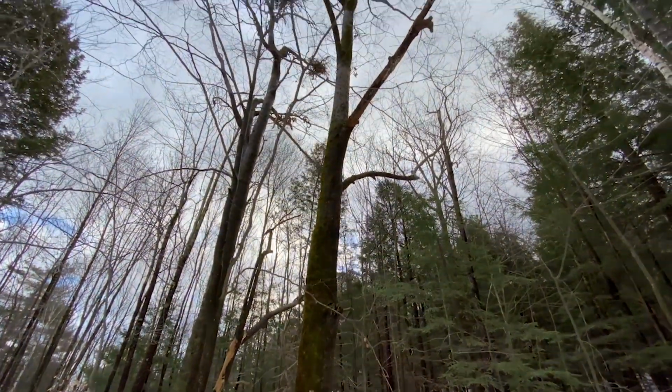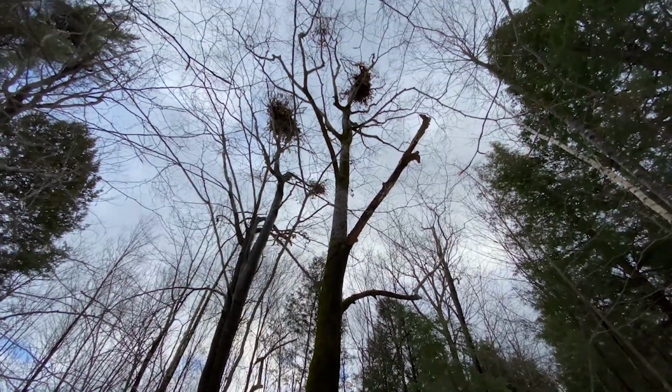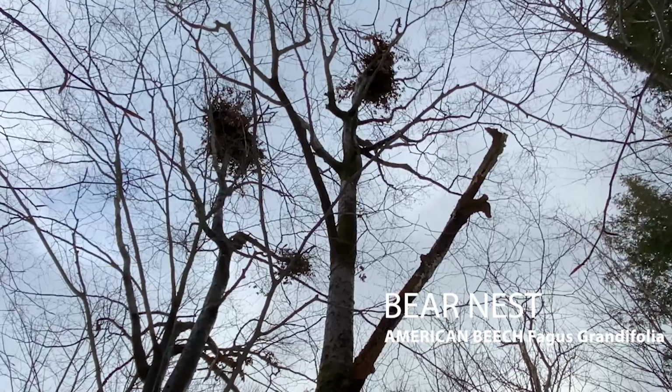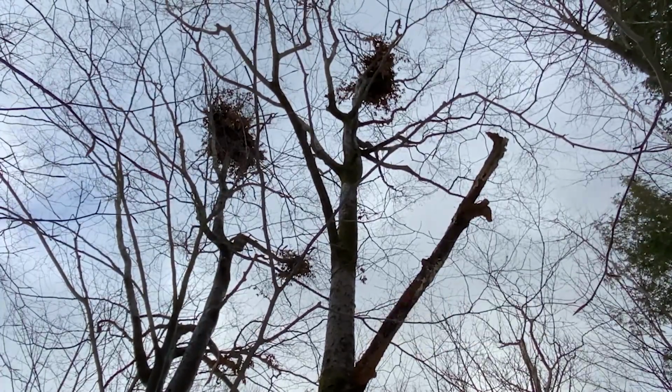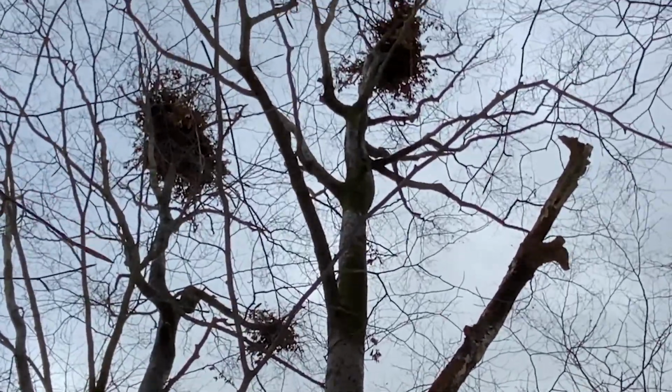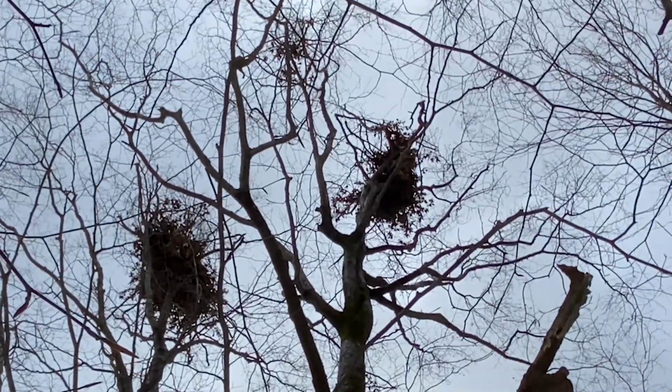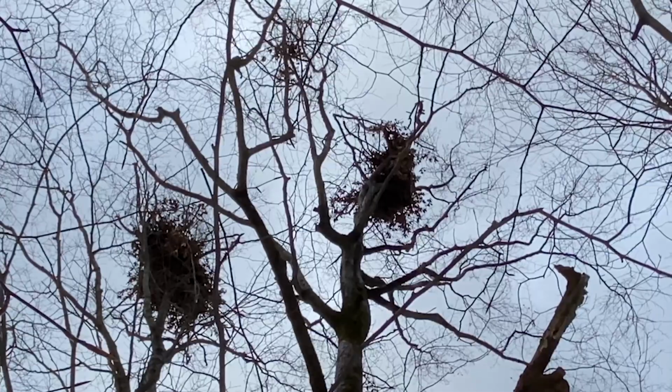If you look up the tree, you'll see these big, large leaf clumps where they pulled all these branches in and sat up there and ate beech nuts. And they break off some pretty large branches in the tree to get these little nests, essentially, and they just sit up there and they chow down and have a good time.